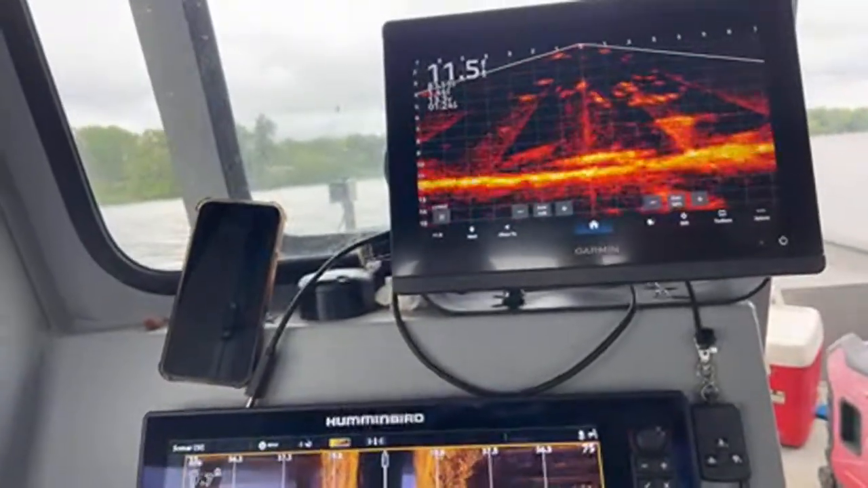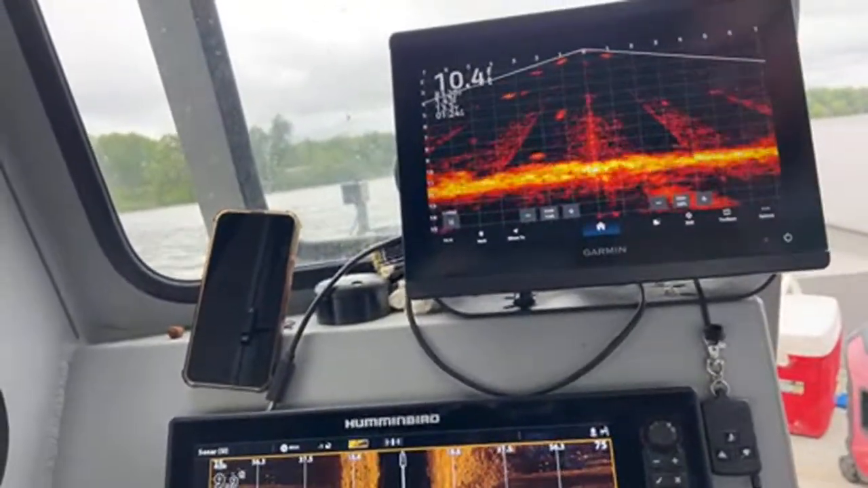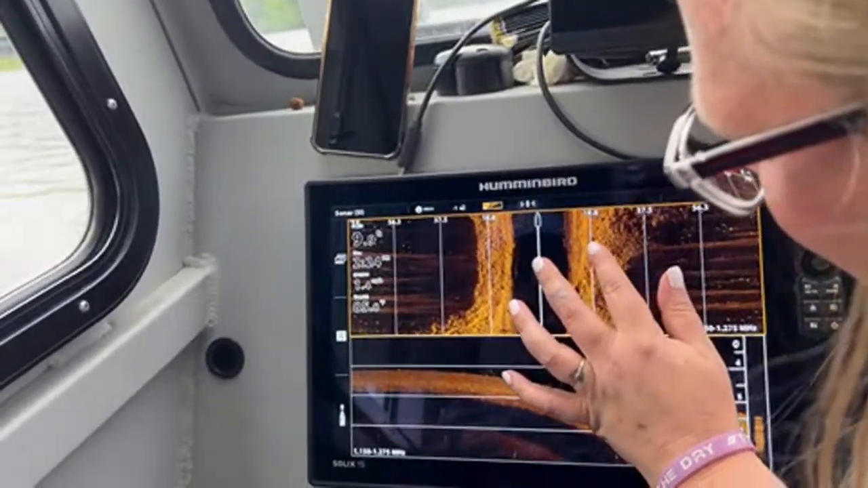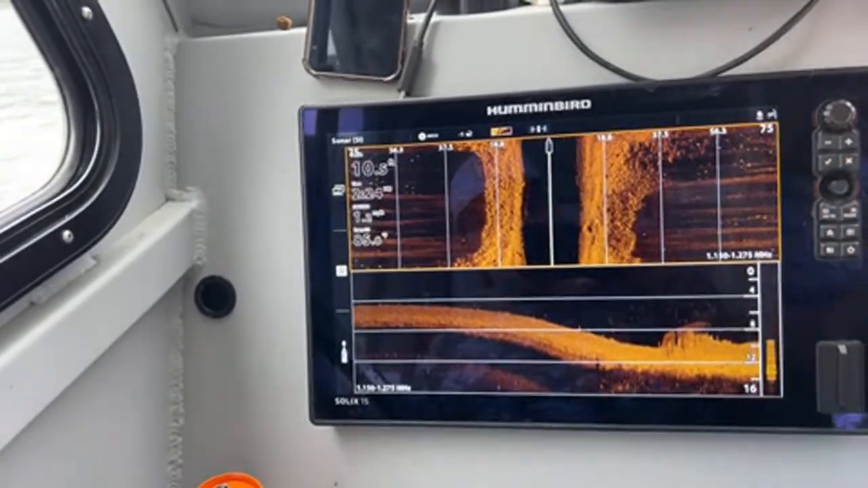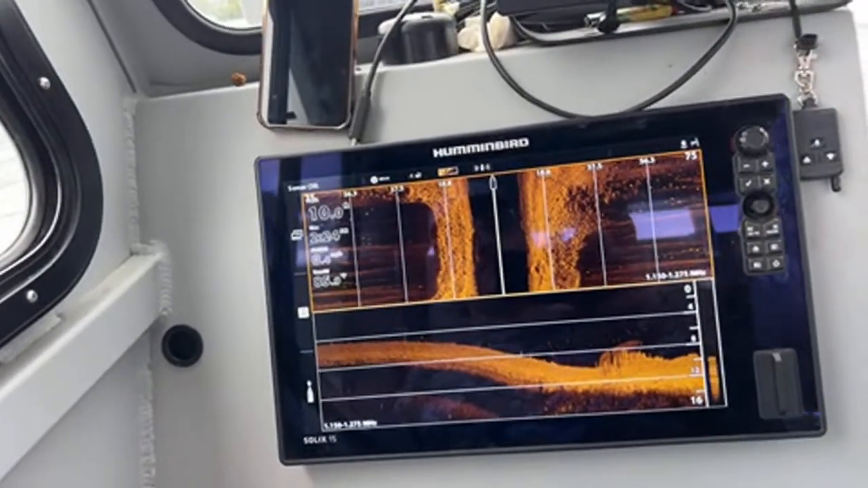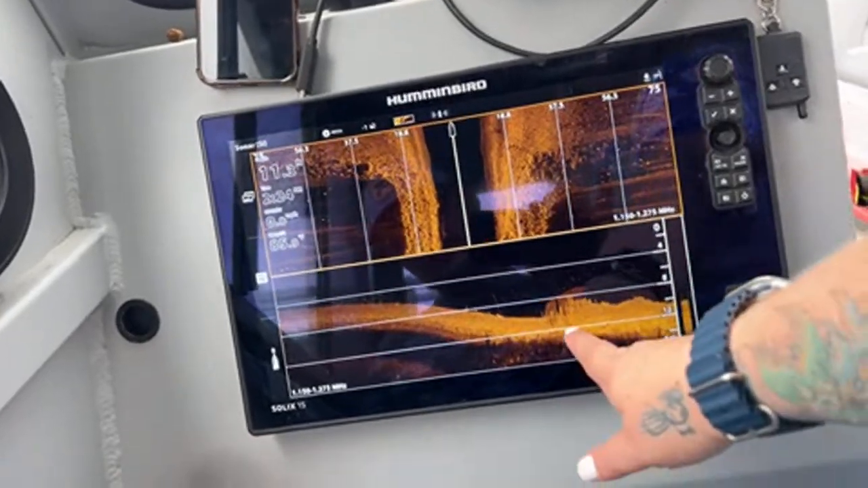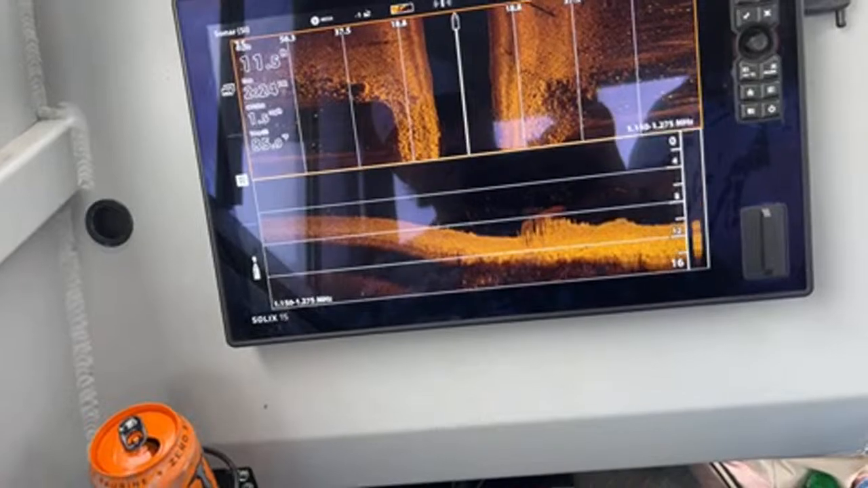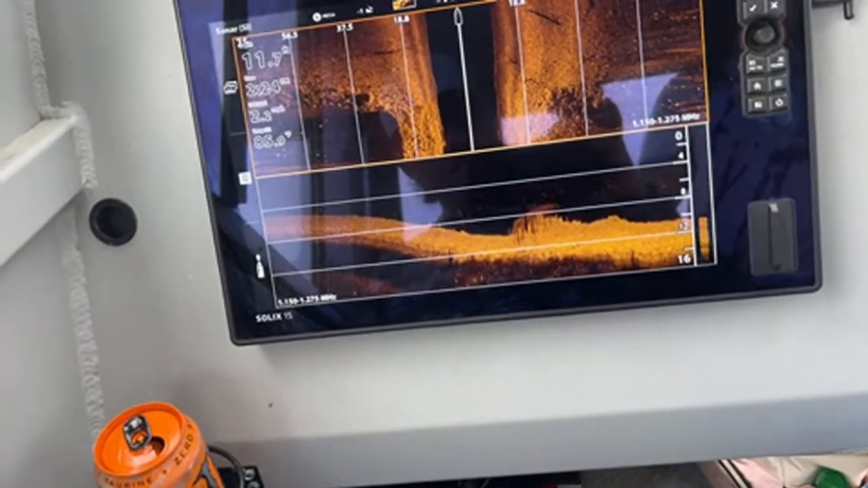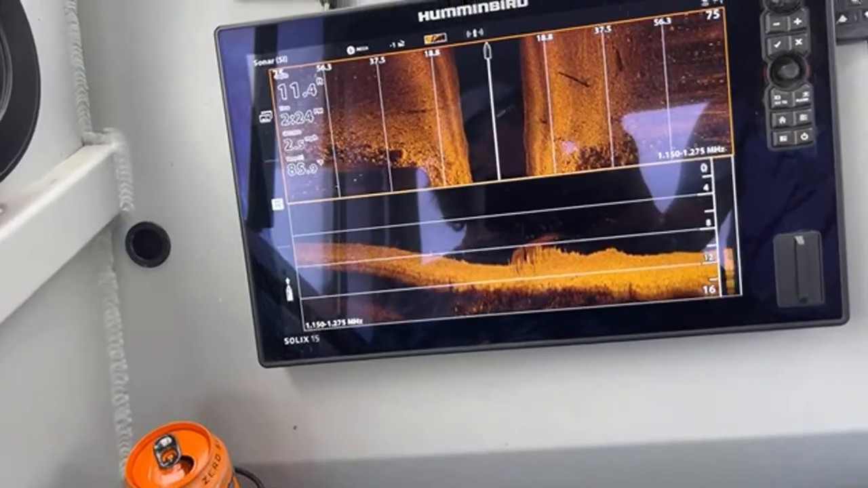What is that? It looks like a rock, but then again, it's so long. But it's like right under there. Did you get it on your down scan? I'm wondering if that's an old pillar. It doesn't look like they've redone that bridge lately. Oh, super long now.